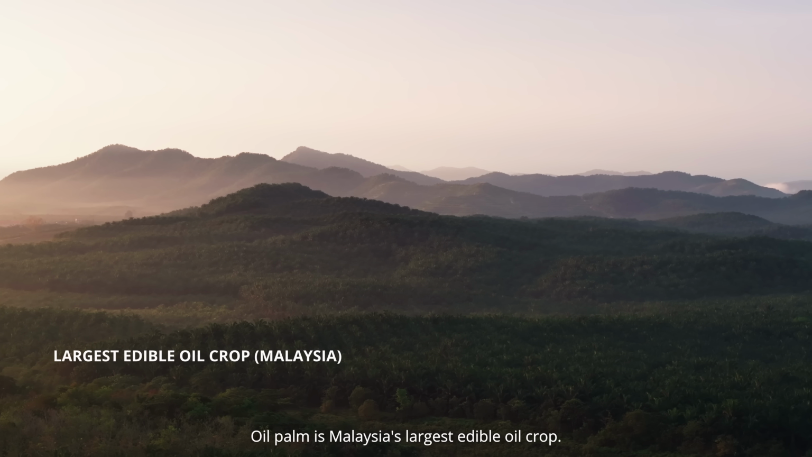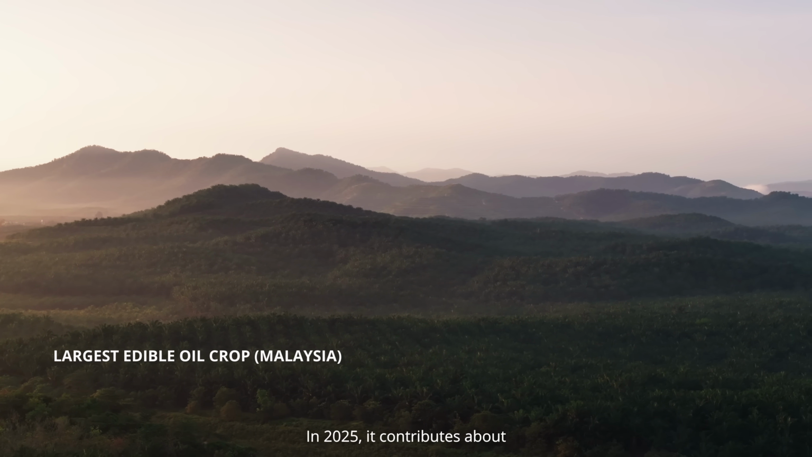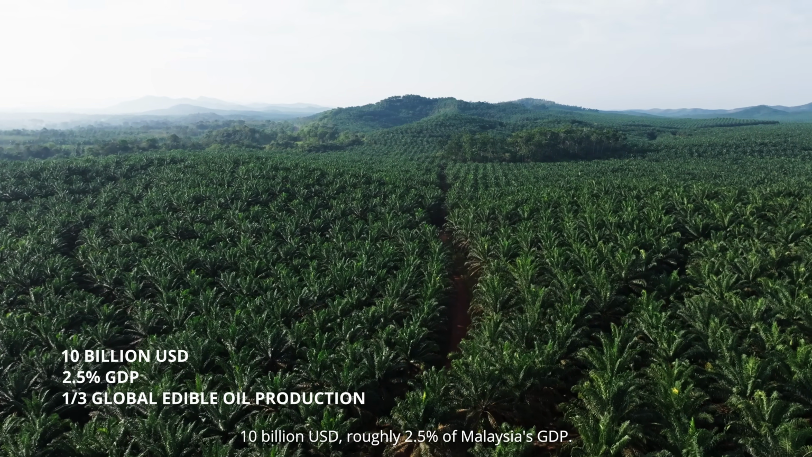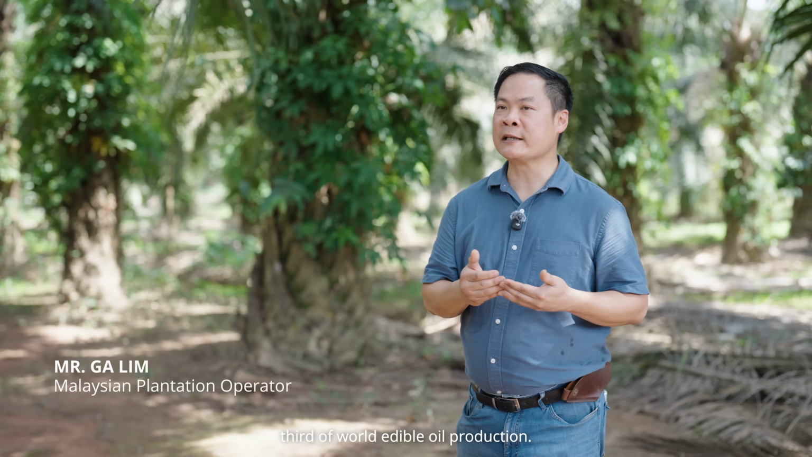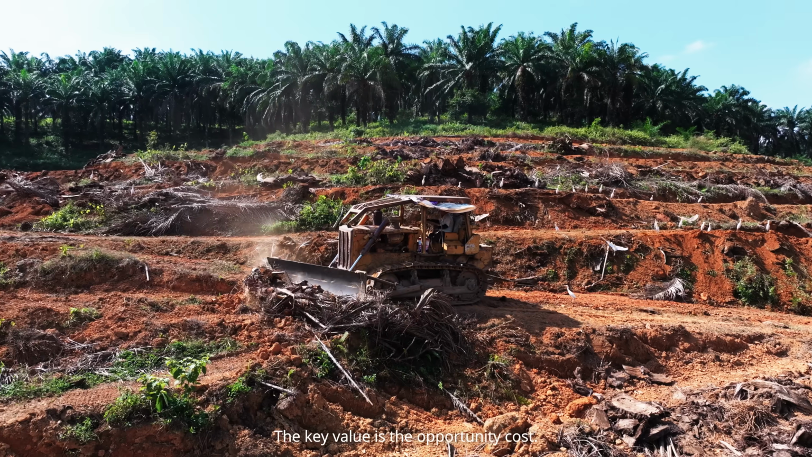Oil palm is Malaysia's largest edible oil crop. In 2025, it contributes about 10 billion USD, roughly 2.5% of Malaysia's GDP. Globally, it accounts for 1/3 of world edible oil production. The key value is the opportunity cost.